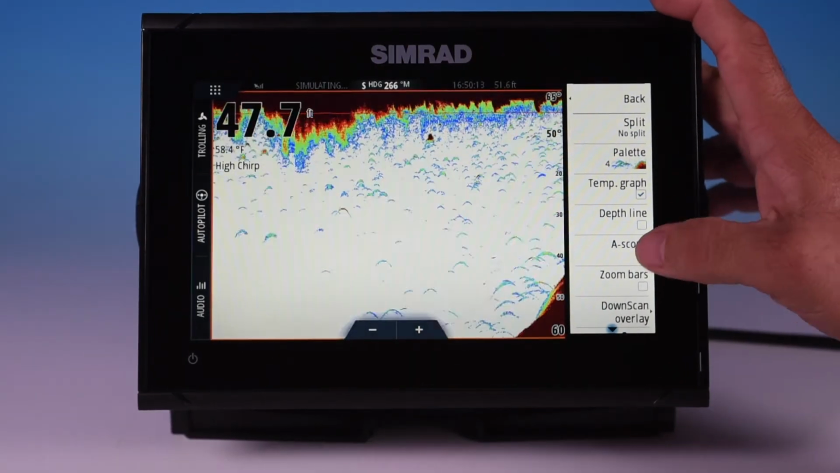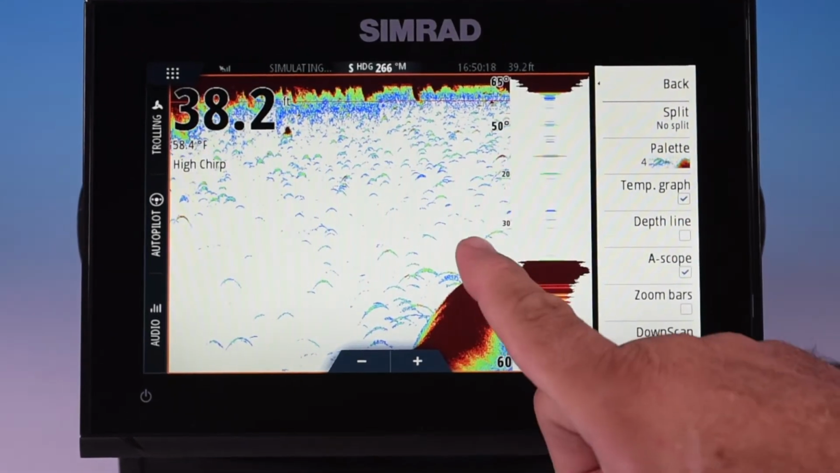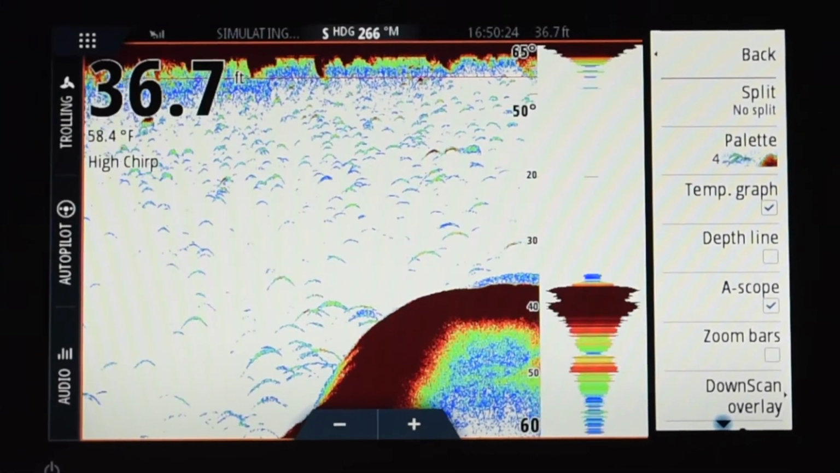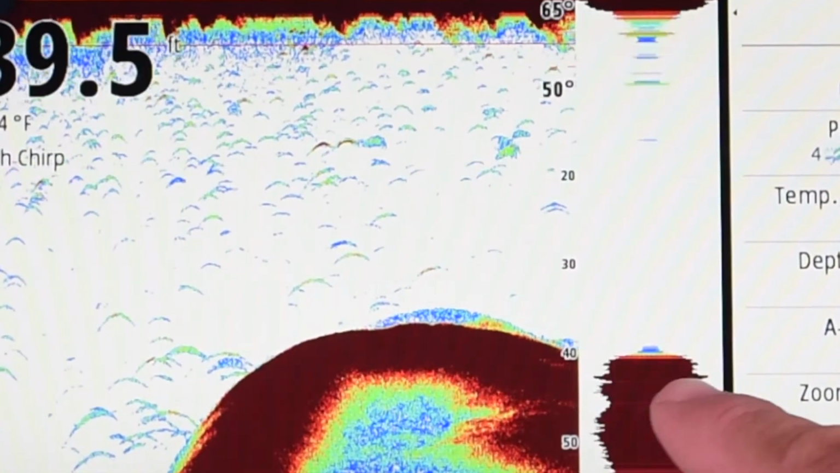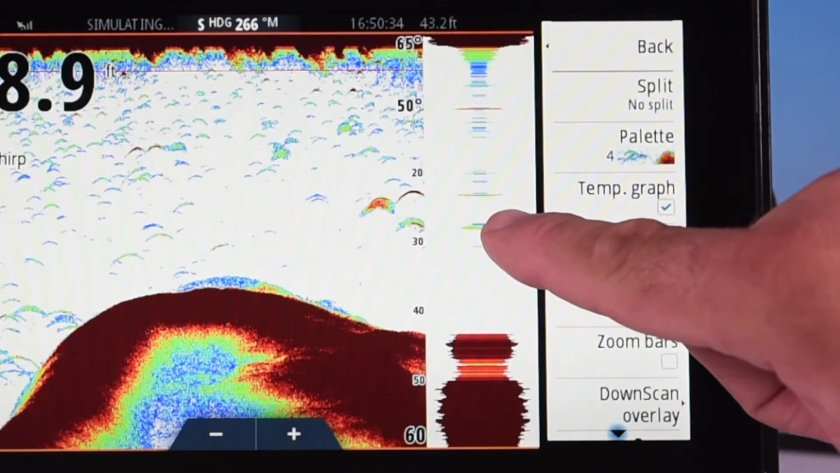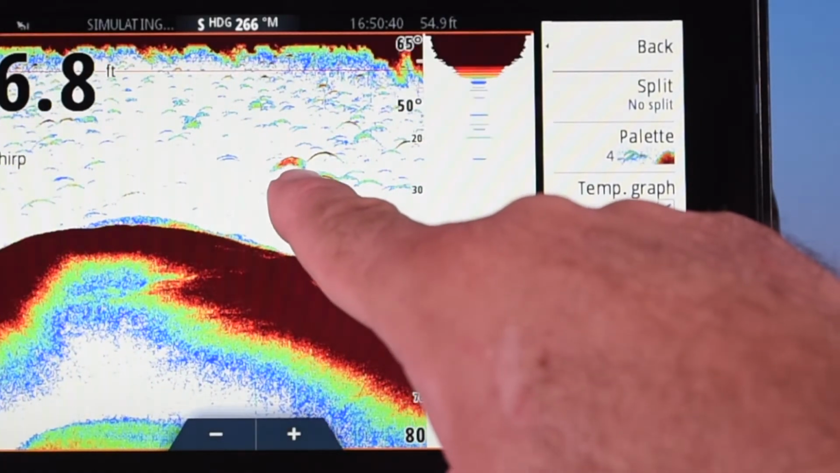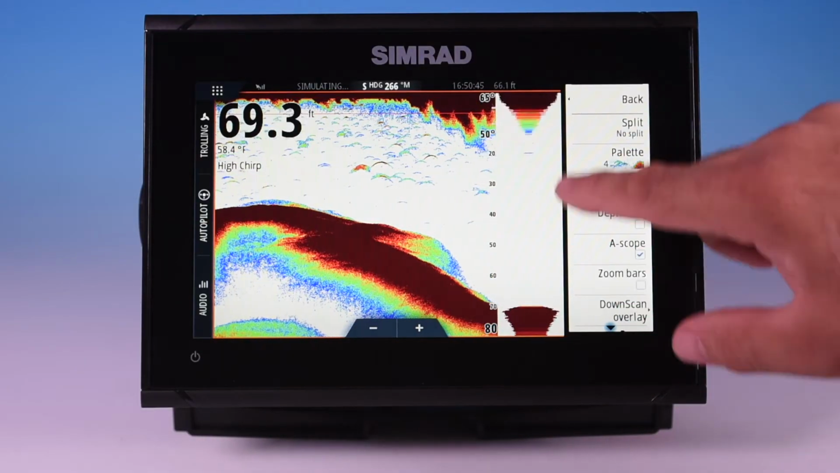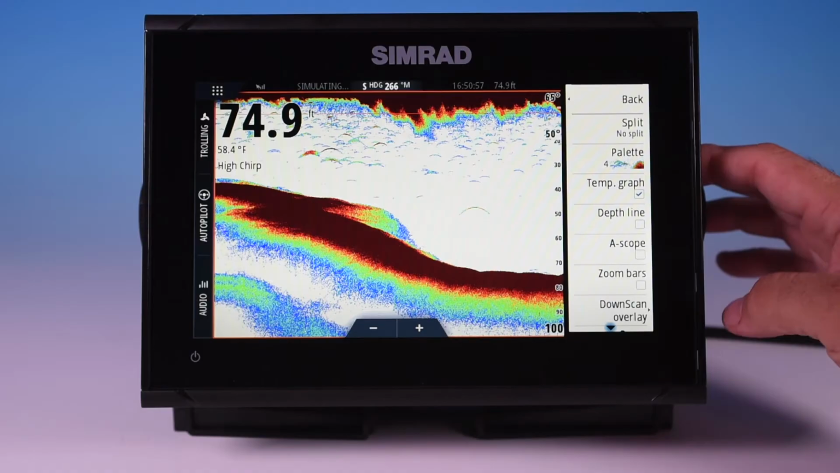We will uncheck that. A-scope is a handy feature. I like having this. This shows you what's in your beam real time while you're underway. Well, this is kind of a historical representation of what your beam has traveled over or passed through your beam. This is showing you real time what's happening in the beam as it's happening. So the bottom here, this is your bottom, this is the surface, and these are things that it's reading, like that red that just showed there. That was a fish that was in my beam real time at the time it was showing it. This is a historical representation of it here. It's already passed through the beam and it's beyond it, but here it's showing real time. So this is really handy to have, especially if you're running underway. Kind of like having that on there. We'll turn that off for now.